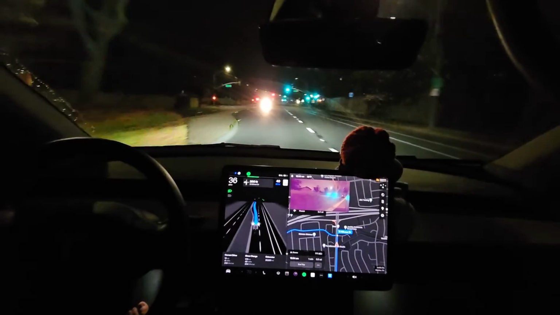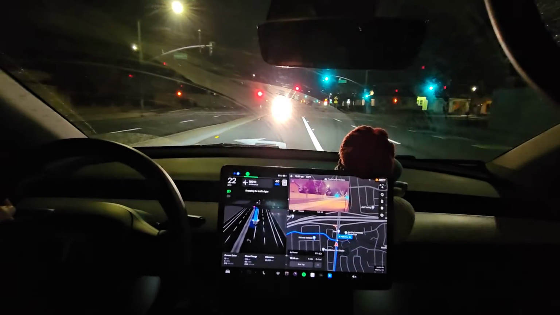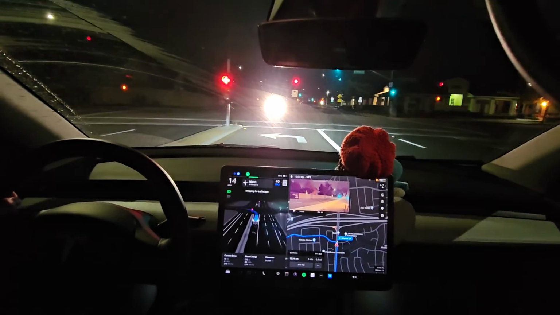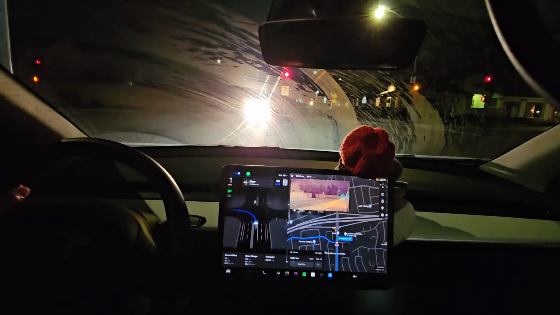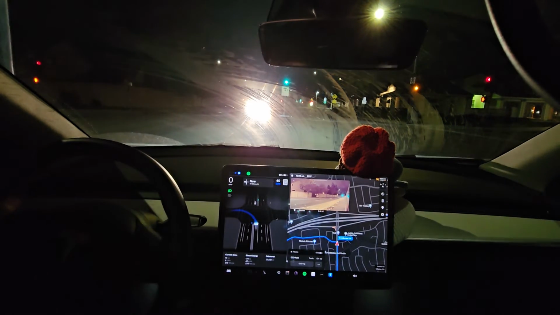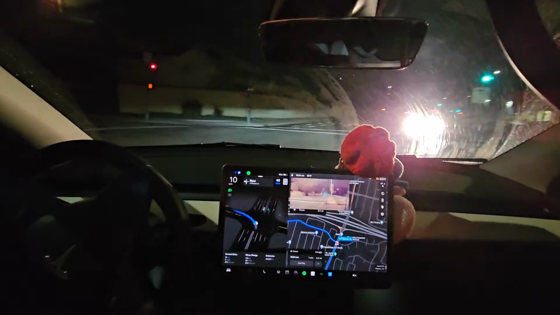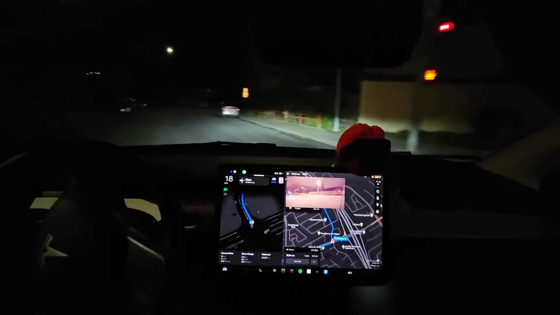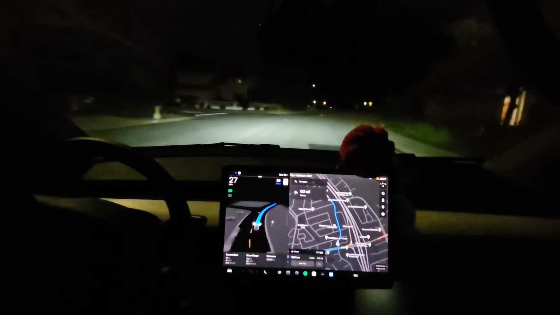It's taking this left turn pretty quick. I think it's going to be using the brake pedal. And actually, no, I didn't really use the brake pedal. Okay. I think the full self-driving allows it to use the regen braking a little more aggressively than the human driver.